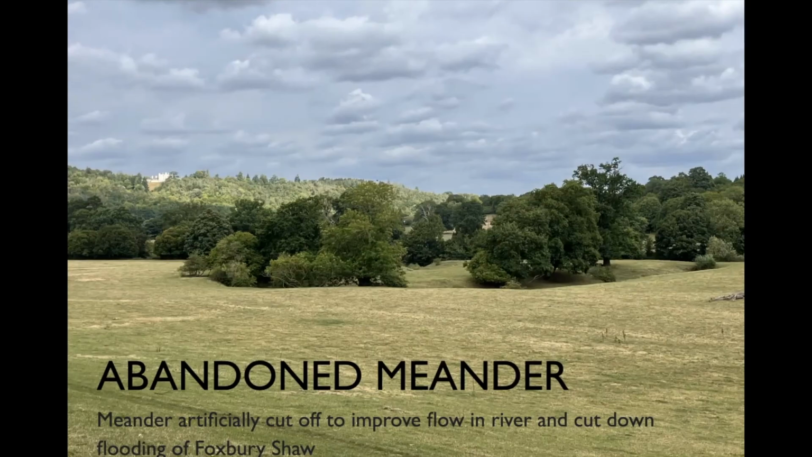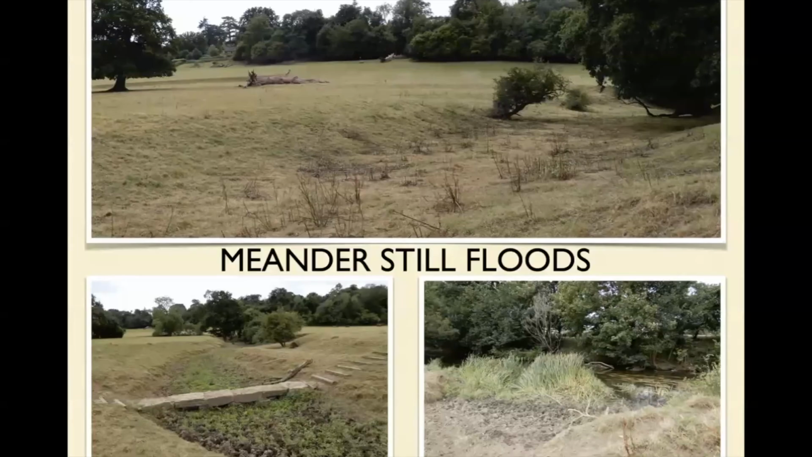But it does enable you to go and look at the base of a river. And remarkably, it's very shallow. Now this is obviously a meadow that floods, and it still does flood. Even after all the hot weather that we had, this was still damp through here.